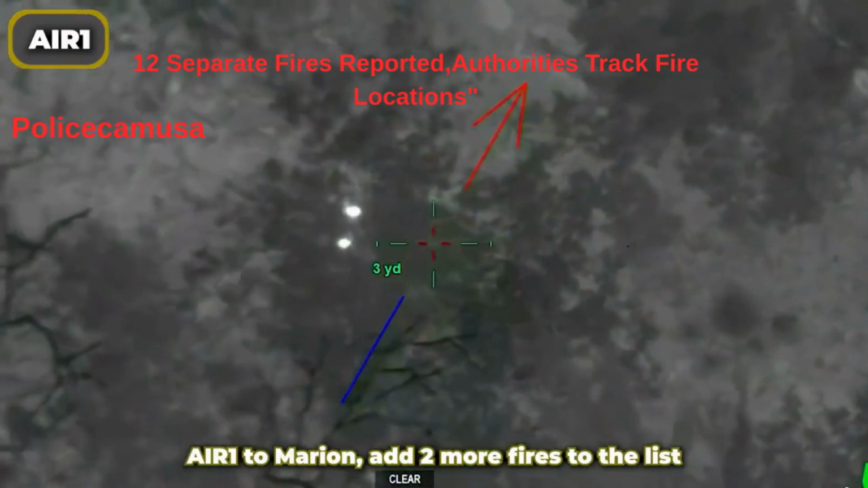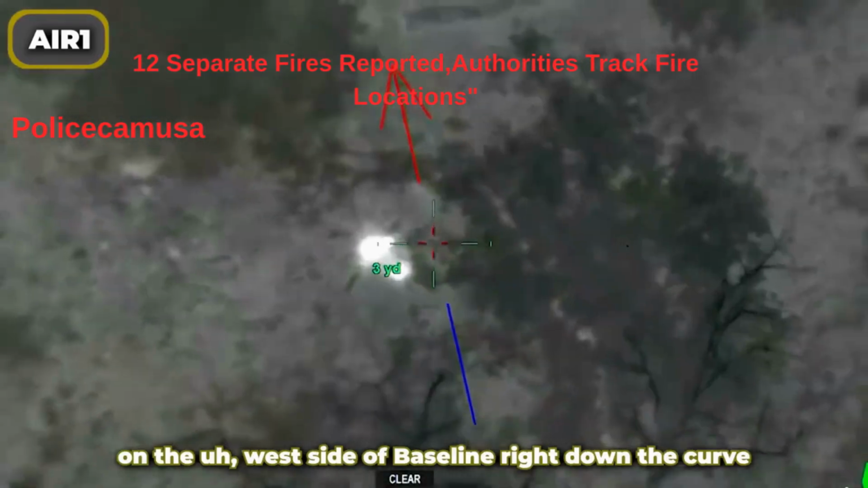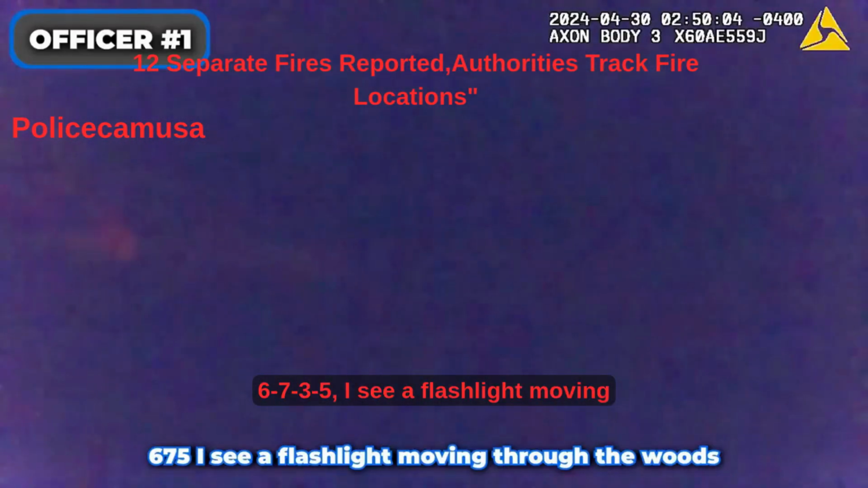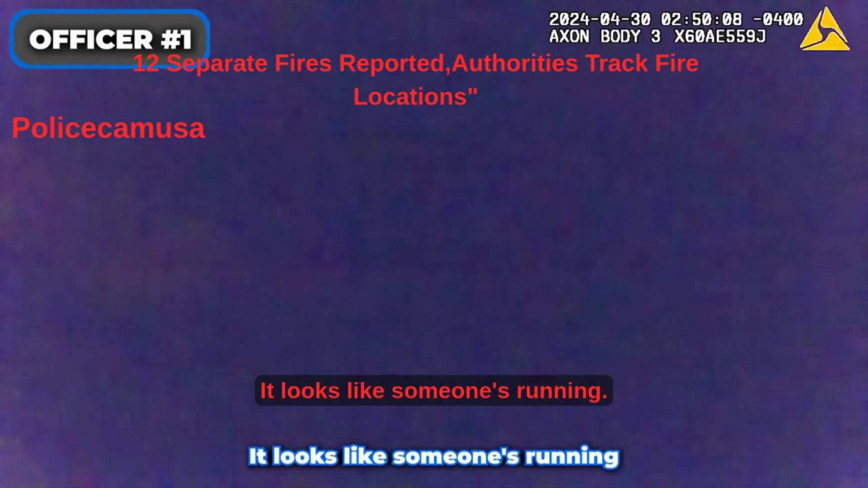Air One, Marion, add 2 more fires to the list. We've got 2 that just popped up on the west side of Baseline right there in the curve. 675, I see a flashlight moving through the woods just south of me. It looks like someone's running.